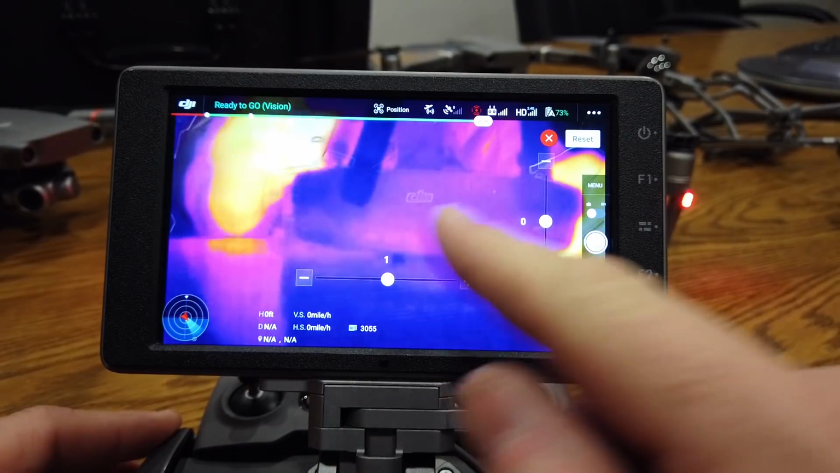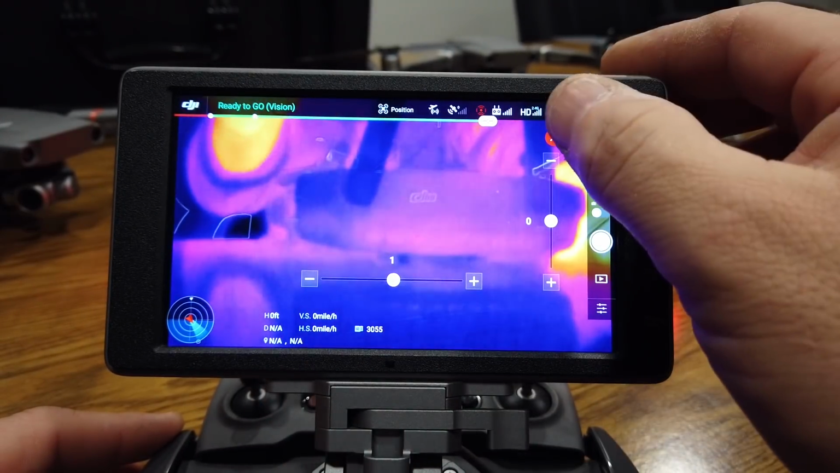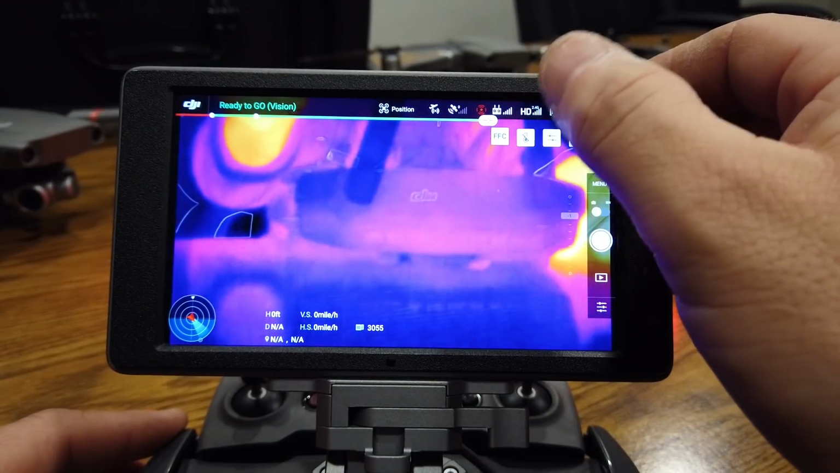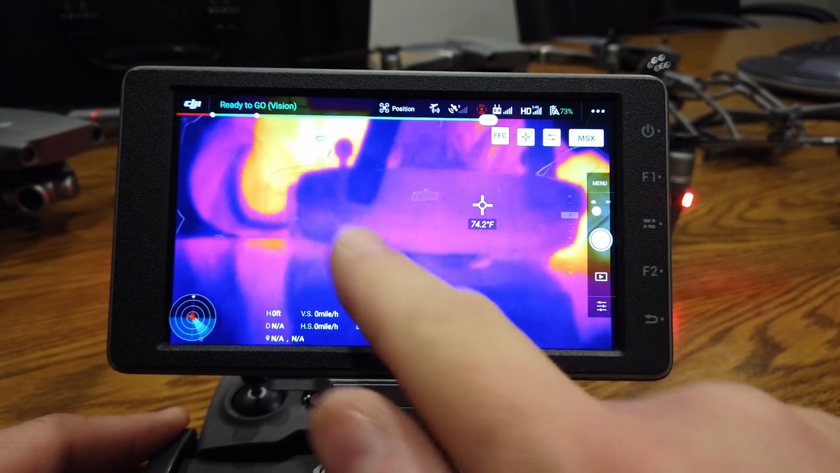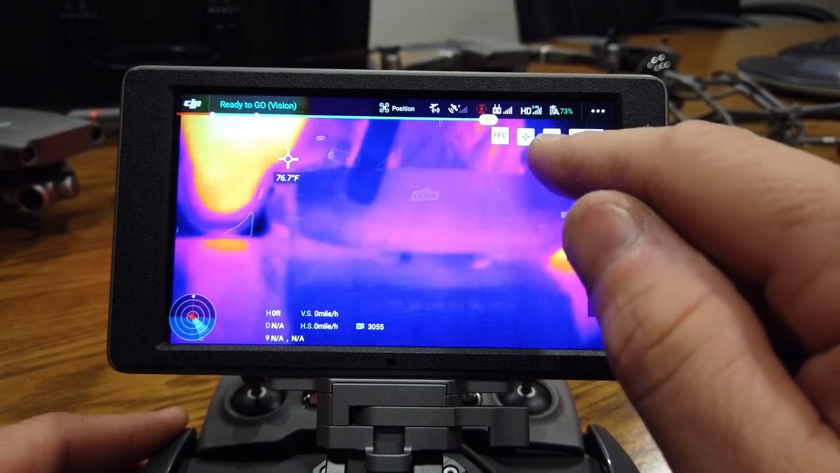This button is just to adjust your parallax. They are side-by-side sensors, so you can adjust how your MSX overlay looks depending on your range between your subject and yourself. This is your spot meter. Turns on that little tool there, and wherever you touch, it will meter for temperature, wherever that spot meter's at.